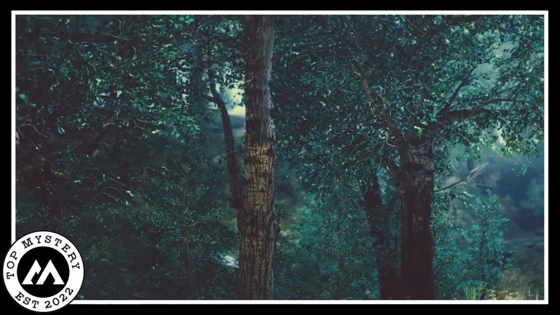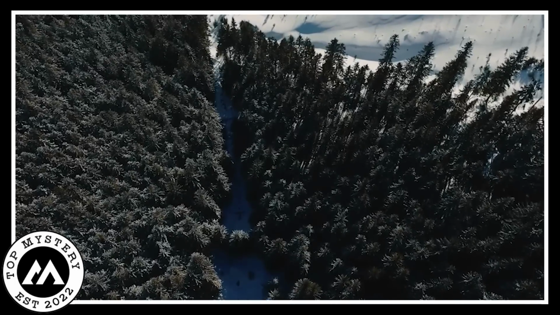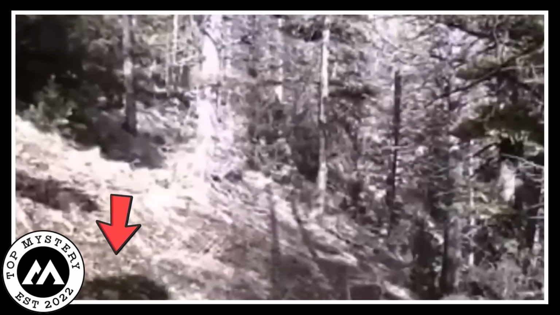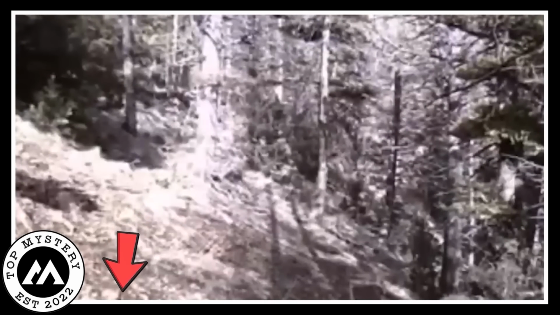Mysterious shadow. In the dark, eerie woods, a mysterious event unfolded. A camera placed deep within the sinister forest recorded a puzzling video. In this enigmatic footage, a U-shaped shadow suddenly appeared.